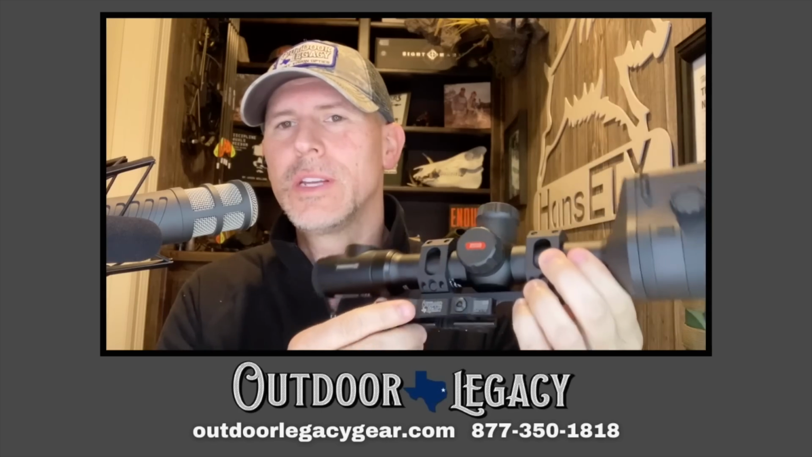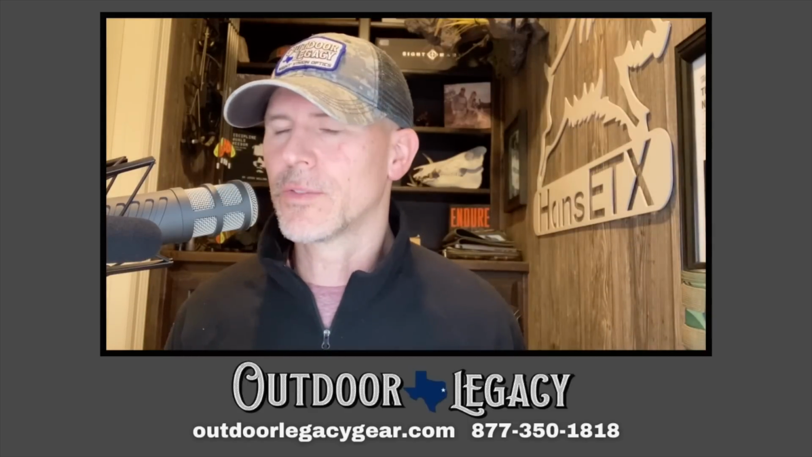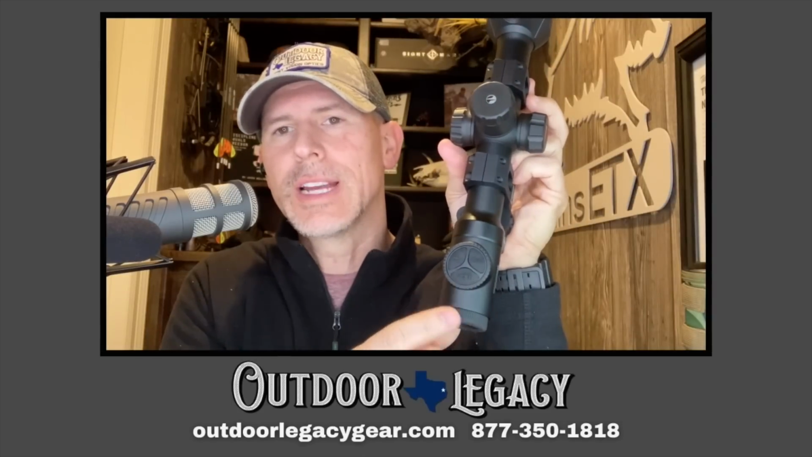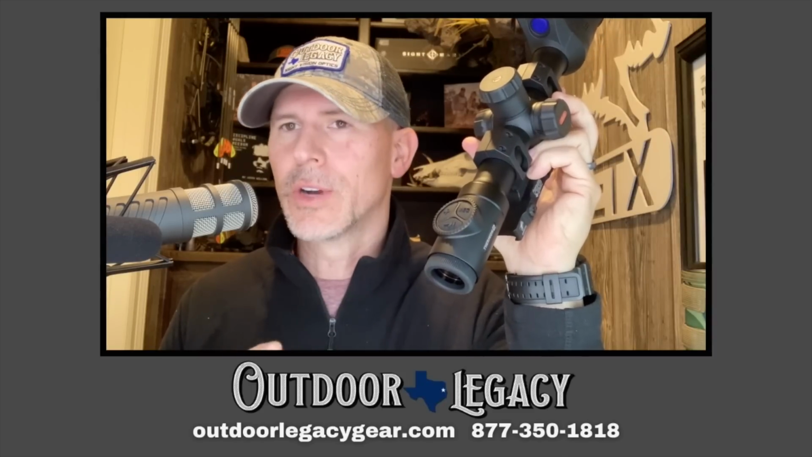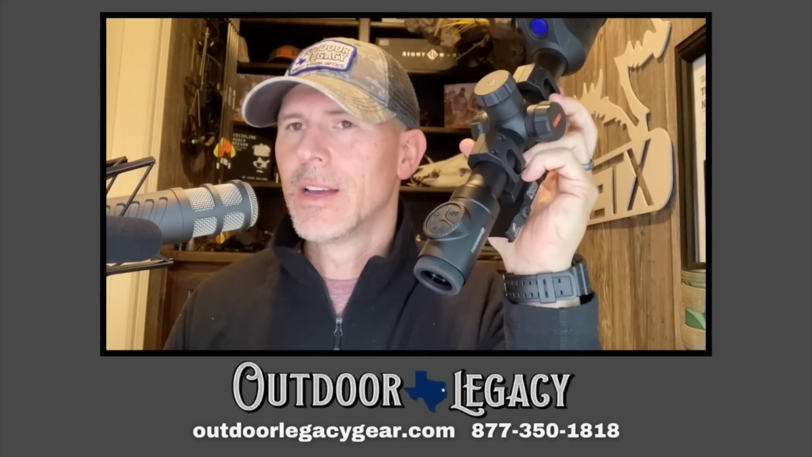So it is a QD throw lever, 2 throw levers on that. Quick release, you can take it on and off the rifle without having to re-zero it every time. You've got your buttons right here on the eyepiece. It is a focusable eyepiece diopter, so this turns, it's rubber. Depending on your eyes and your eye prescription eyeglasses, you can make that clear up.